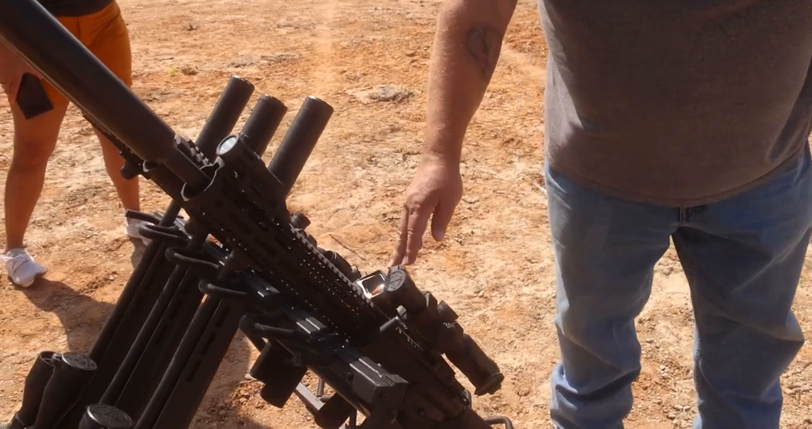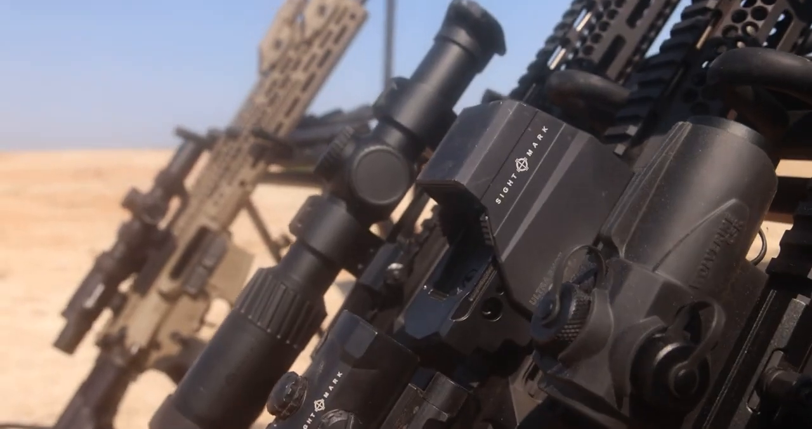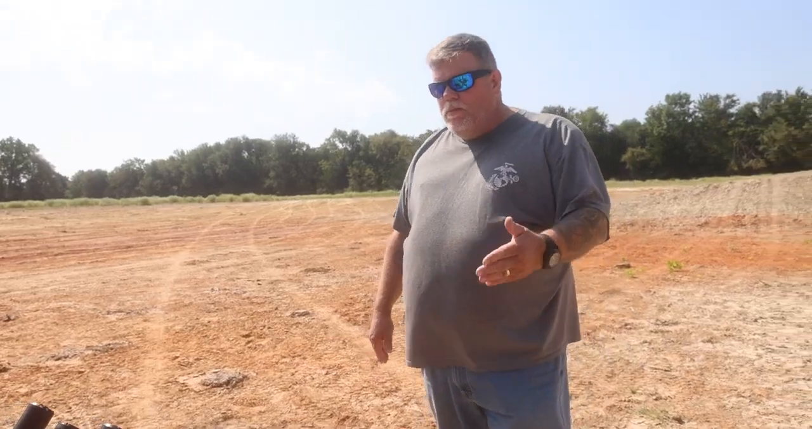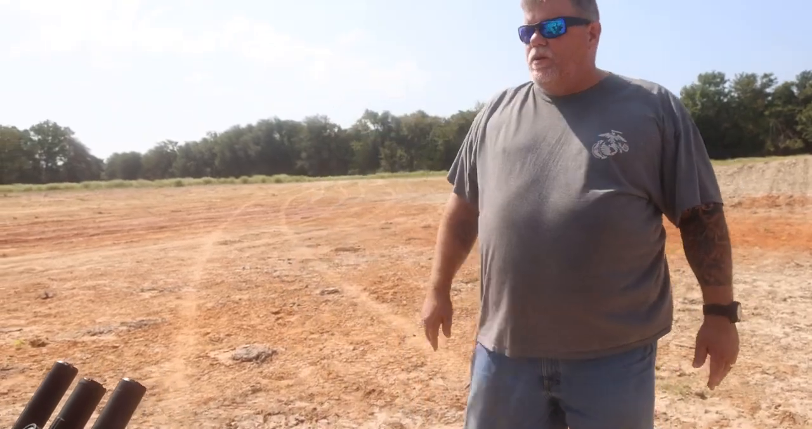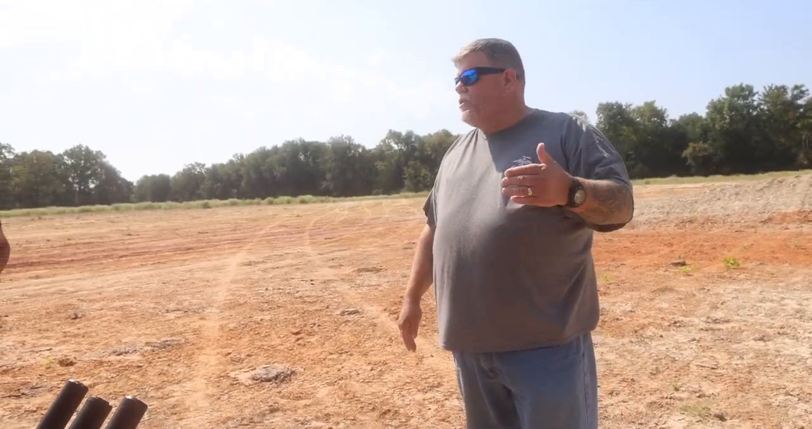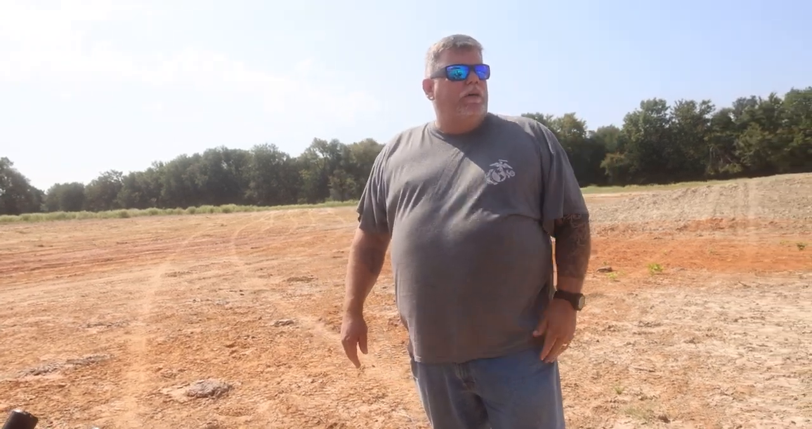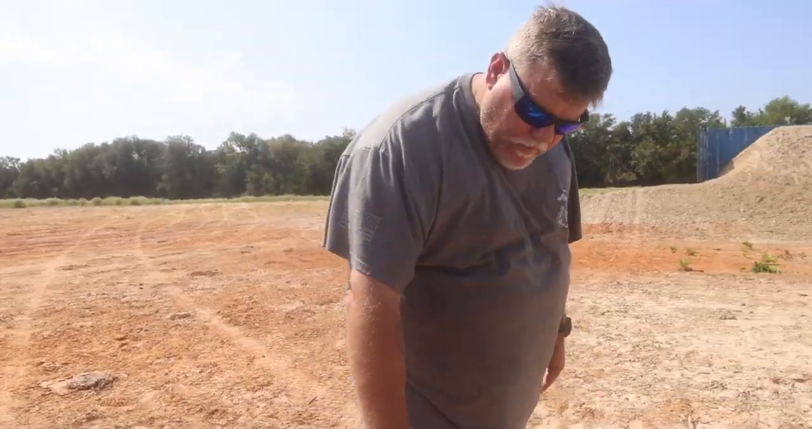It's a reflex sight. We actually have our XT3 magnifier. This is the smallest magnifier in the industry currently available. It's a 3-power magnifier. It comes with a flip to side mount, obviously. Co-witnesses really nicely with the Ultra Shot, but it also will co-witness with the Volta and our MTS solar red dot also. Over here we have a Firefield.